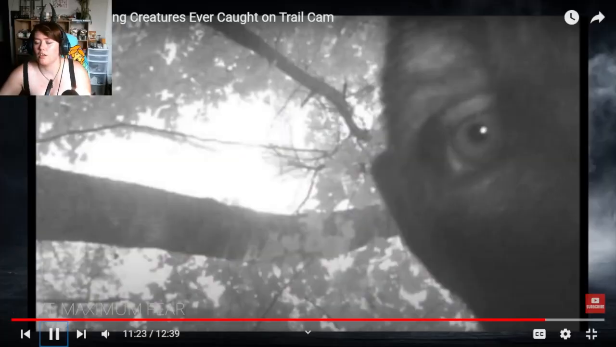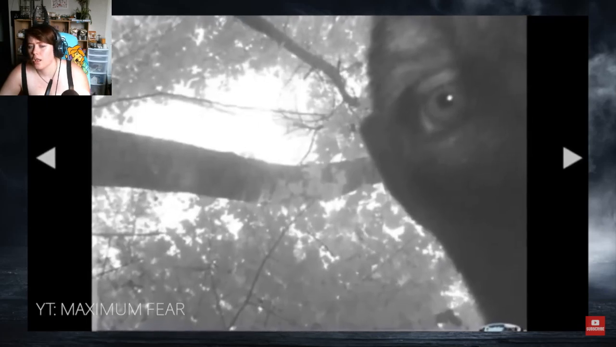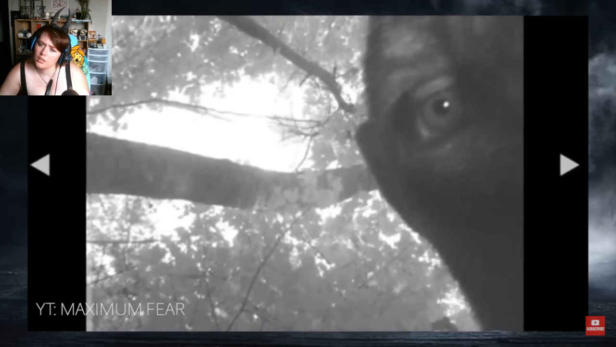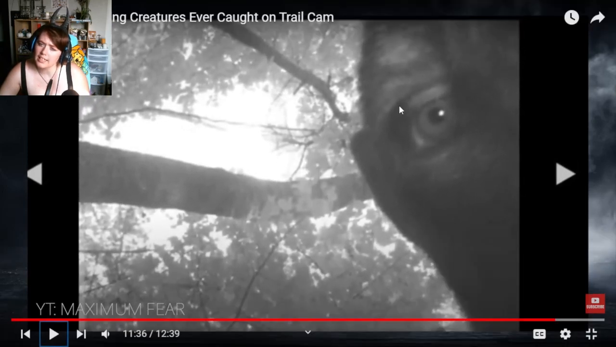This photograph, taken by a trail camera in the middle of the woods, shows an odd eye staring back into the lens. The homeowners had installed a trail cam just to learn more about the forest inhabitants, but they never anticipated capturing such... Okay, that to me looks like a primate or even like a jaguar cub, like a kitten. Similar facial structure.